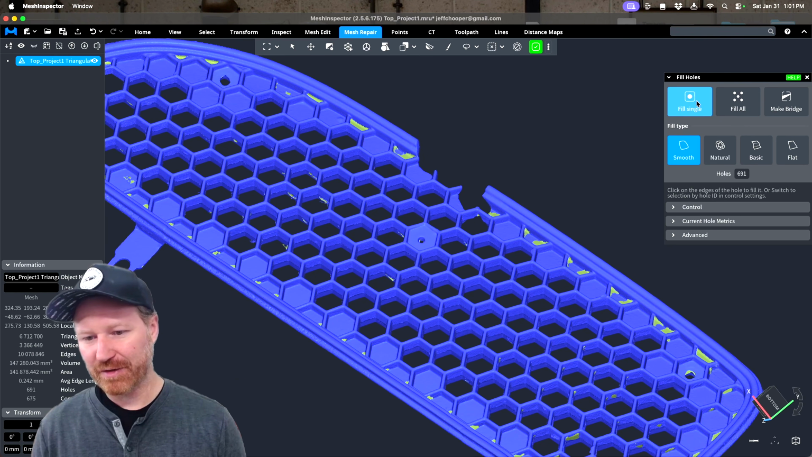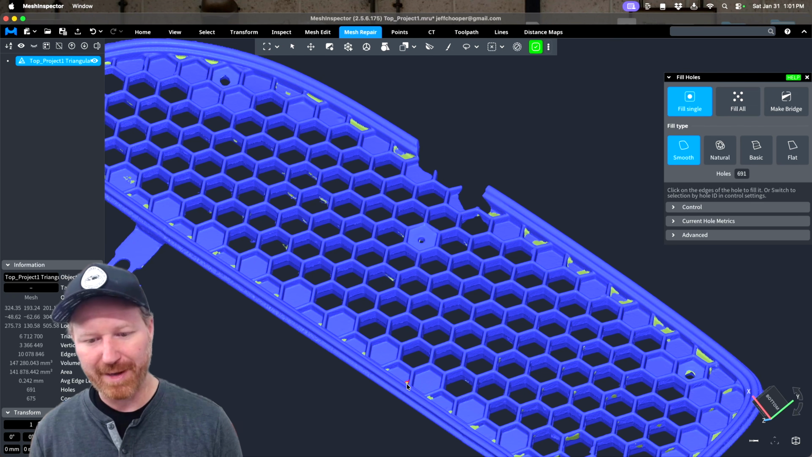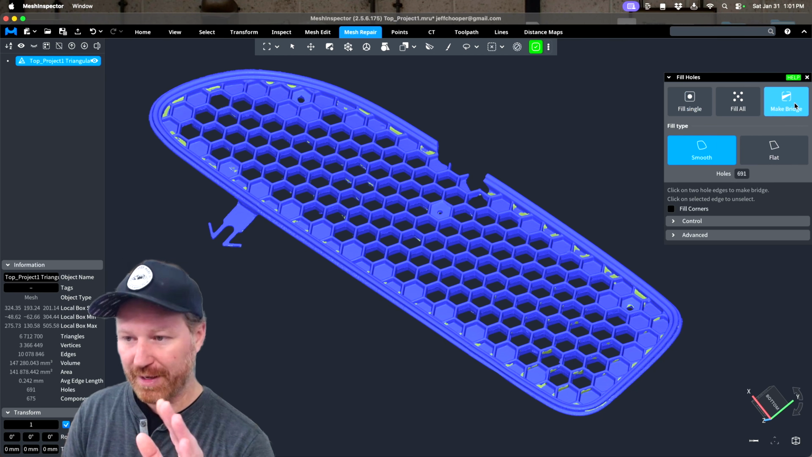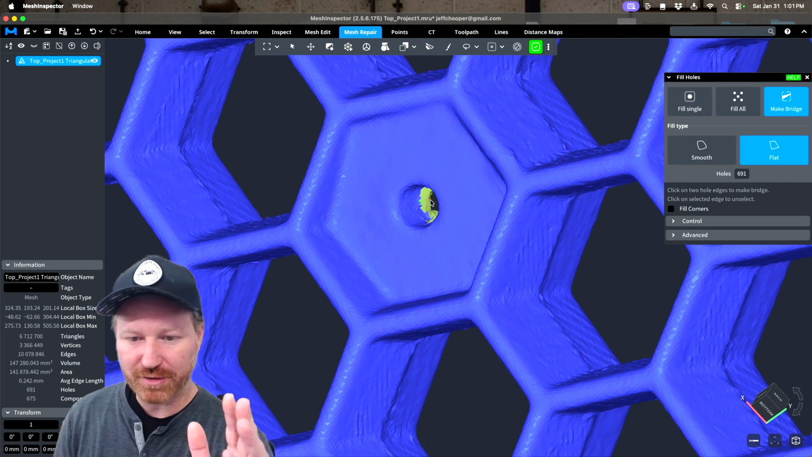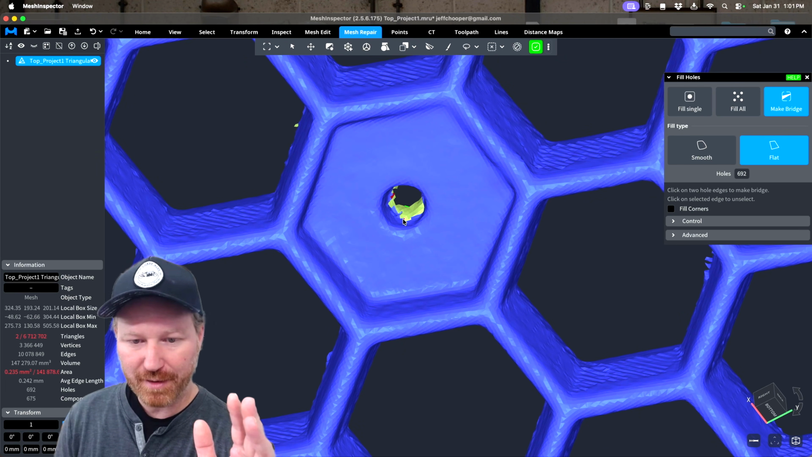Now when we say Fill Single, it looks at these as a single hole and not as dual meshes, which is great. Now, what you can do is go through bridge, flat, find a hole, and then start bridging this thing up where it makes some sense.